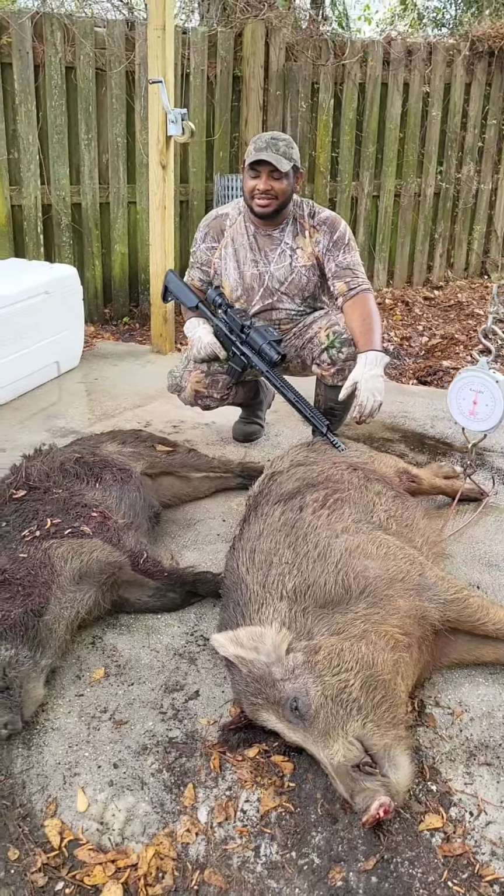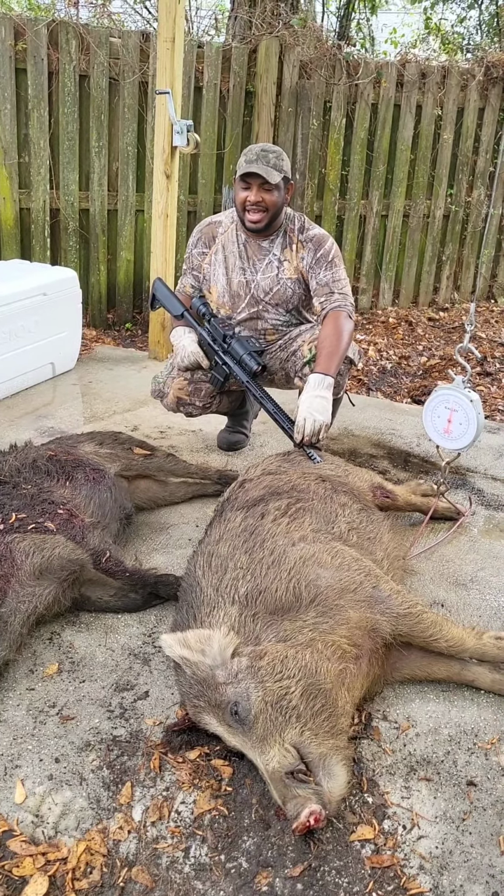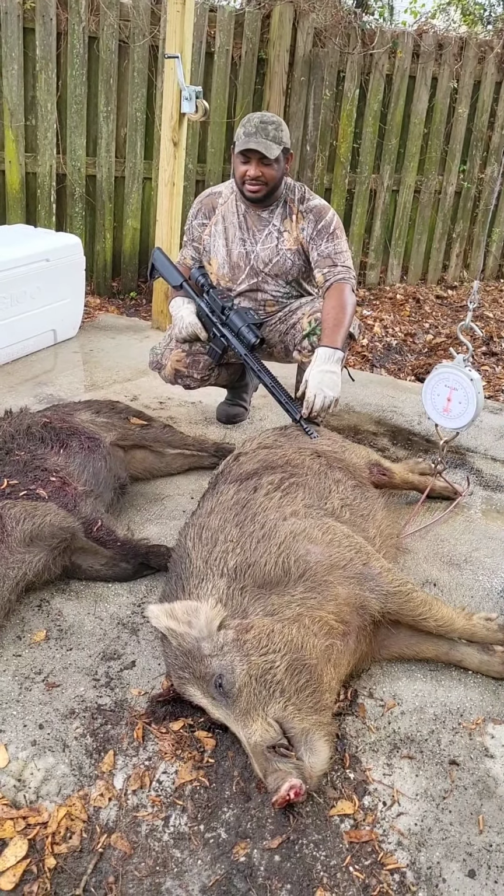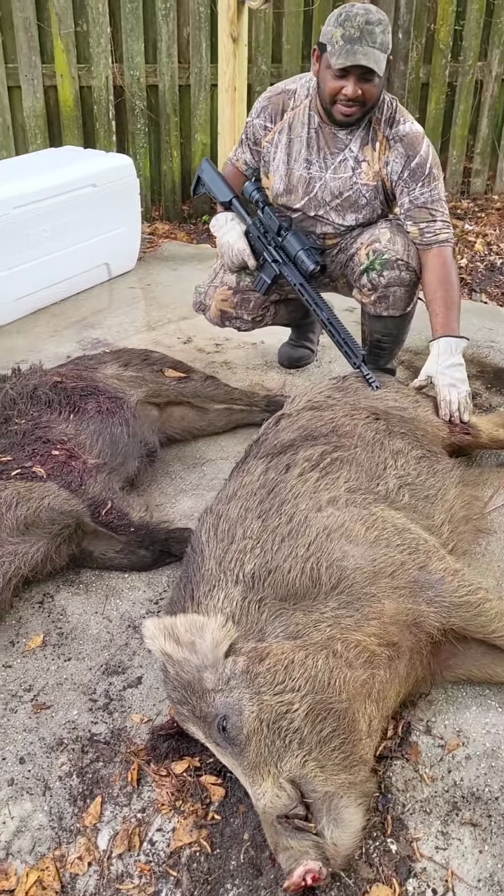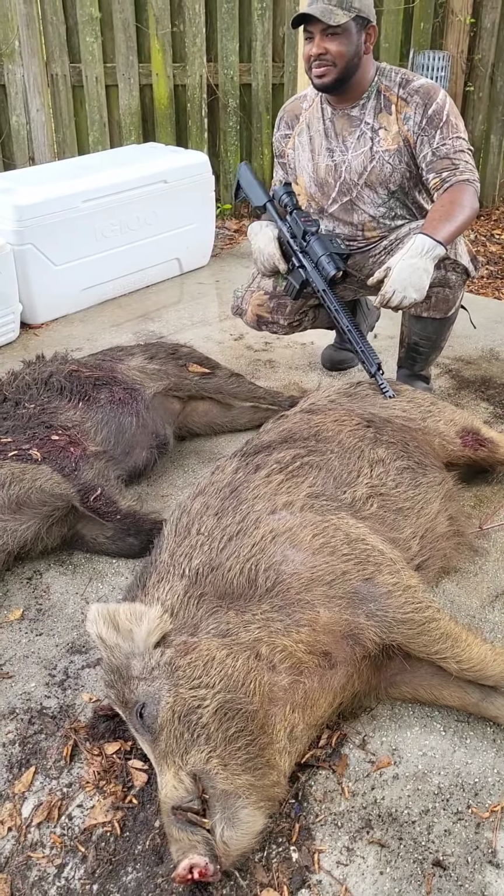Well, I got up. This is what, 8:30. Oh my goodness, I'm tired. I've been sitting in this stand for 8.5 hours. Got this boy here about 1:30 this morning. Let him sit, and then Big Blue came out about 3:30 this morning. So we're gonna weigh him up, see what we got here.